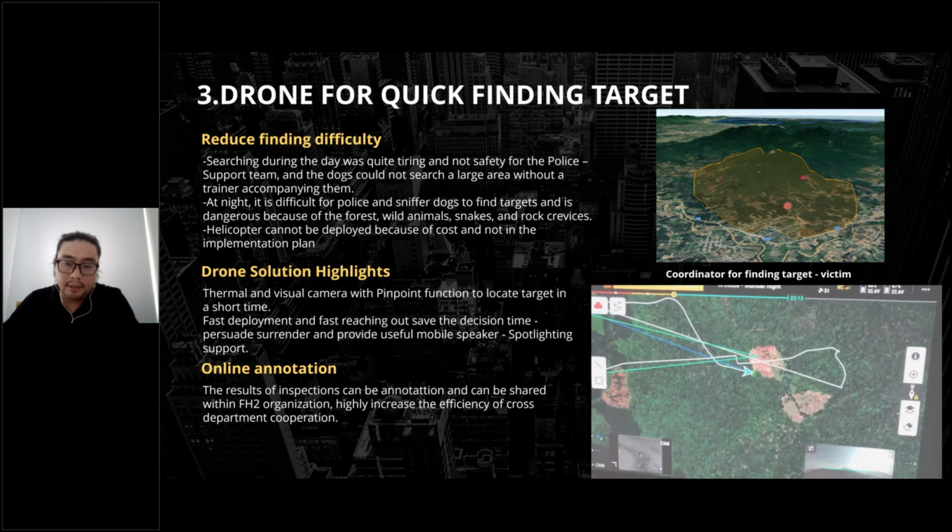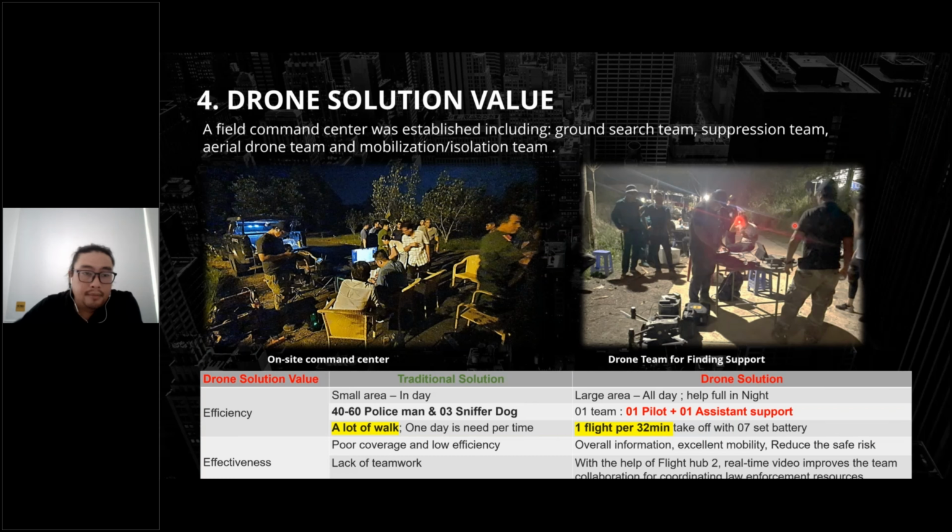So left in the forest, in the mountain, into the cave and the mountain, the hill. Right here. It's far away, 5.5 kilometers. So the drone solution for it.